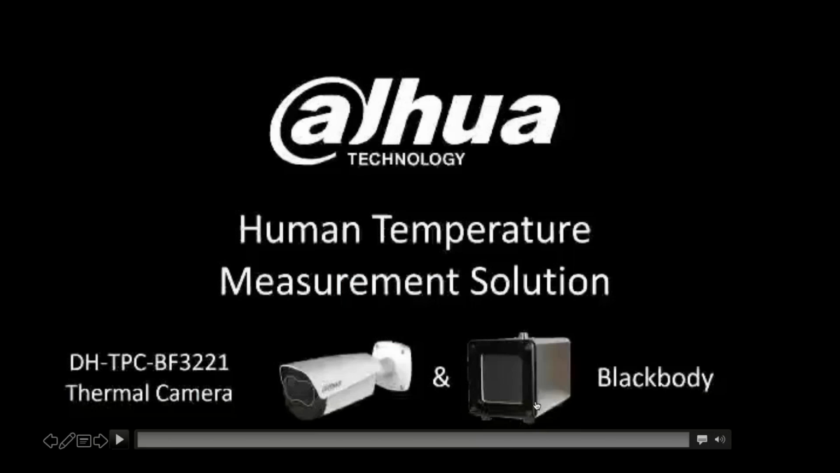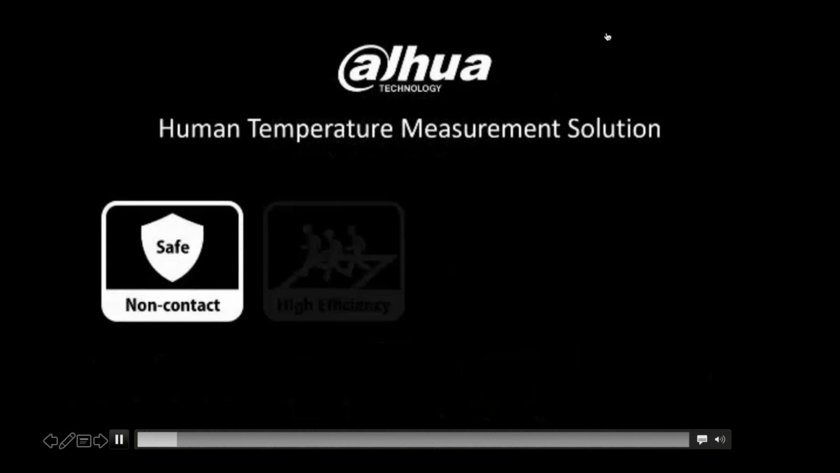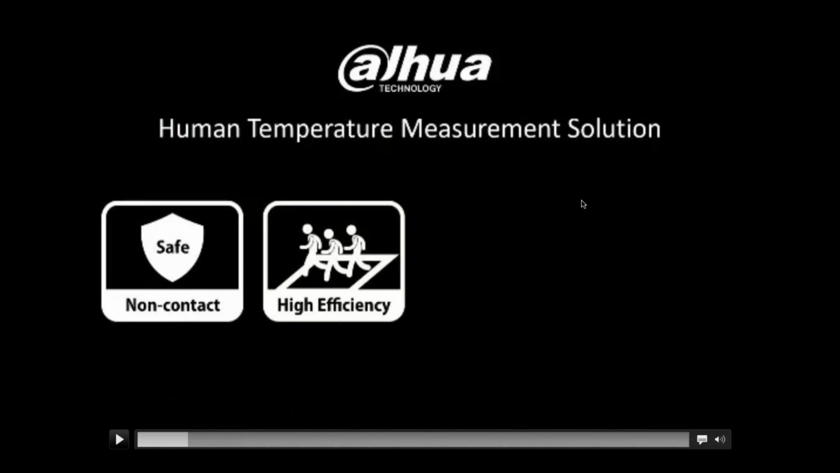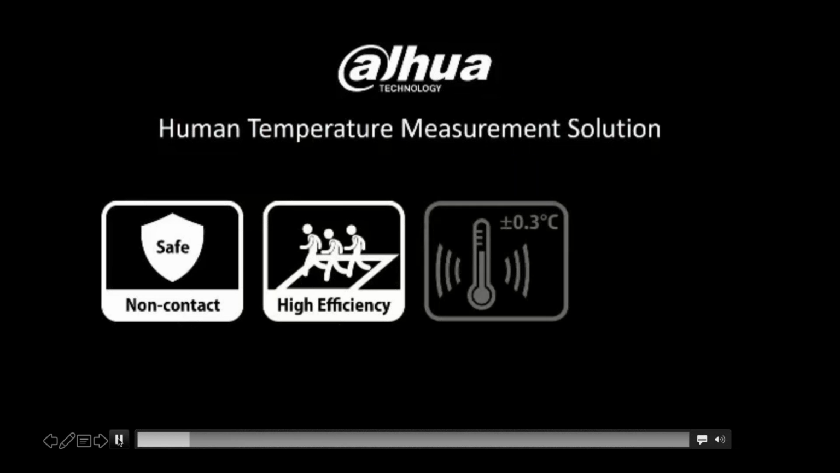So now I'd like to just show you a brief video on how the solution works and how accurate it is. So here we're going to see some different types of solutions. Somebody's going to be wearing a mask. We'll also see someone with a helmet, glasses, and a hat and drink.